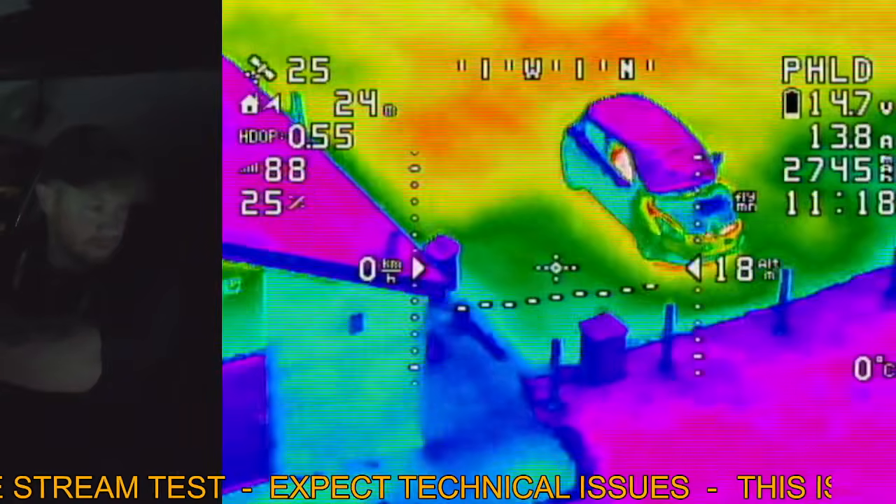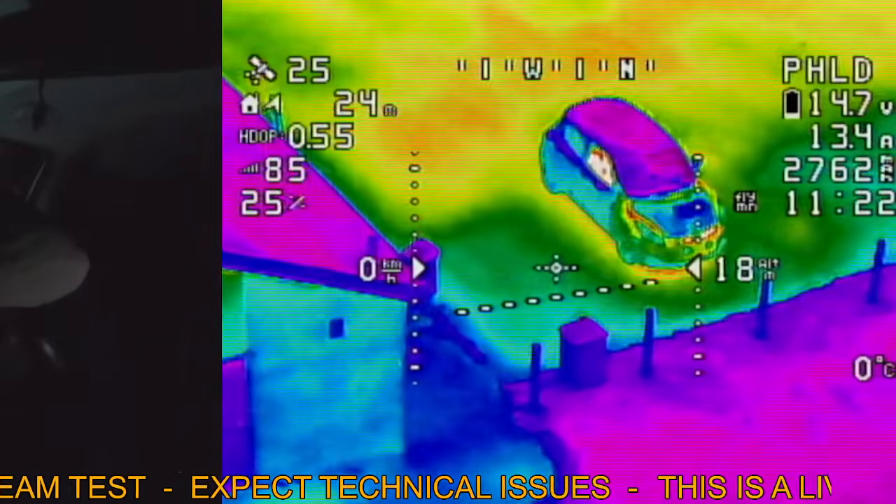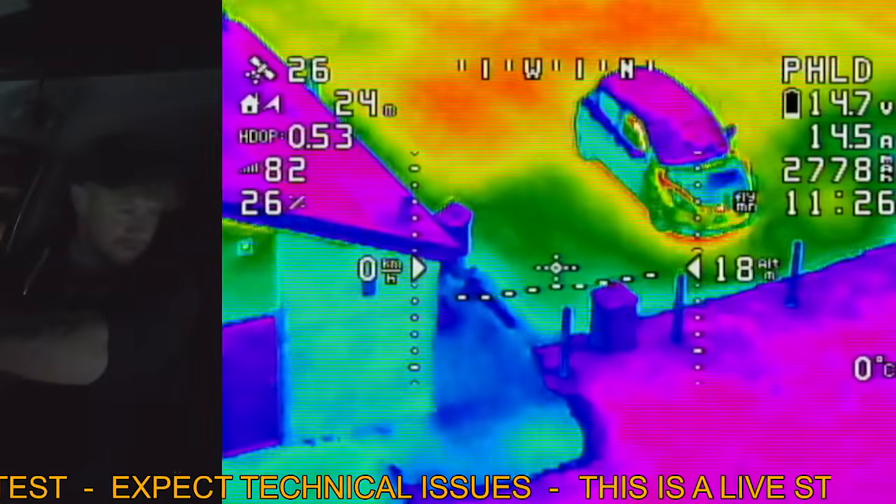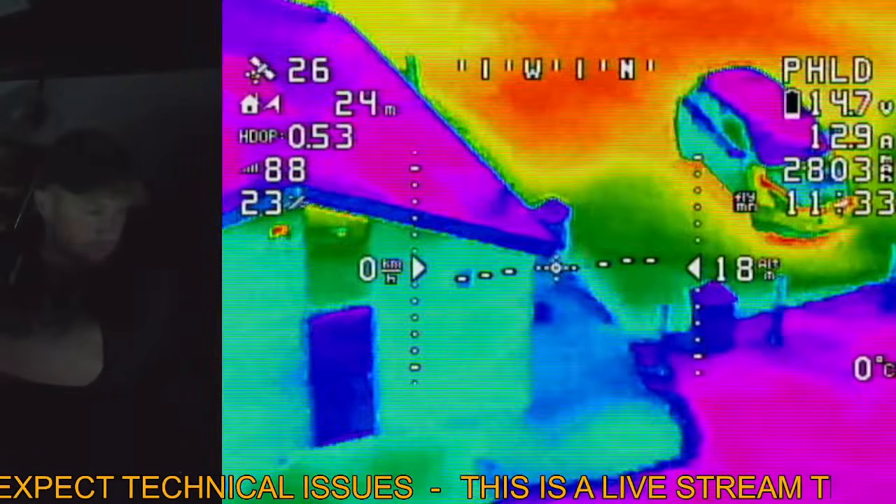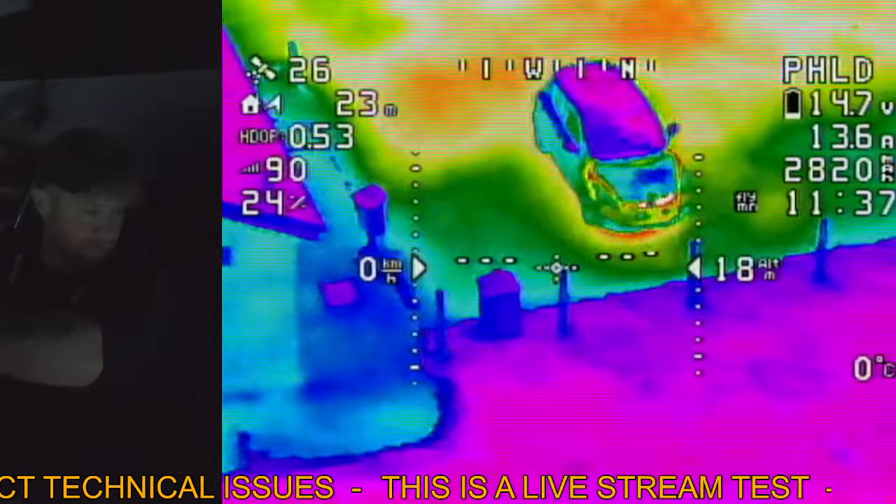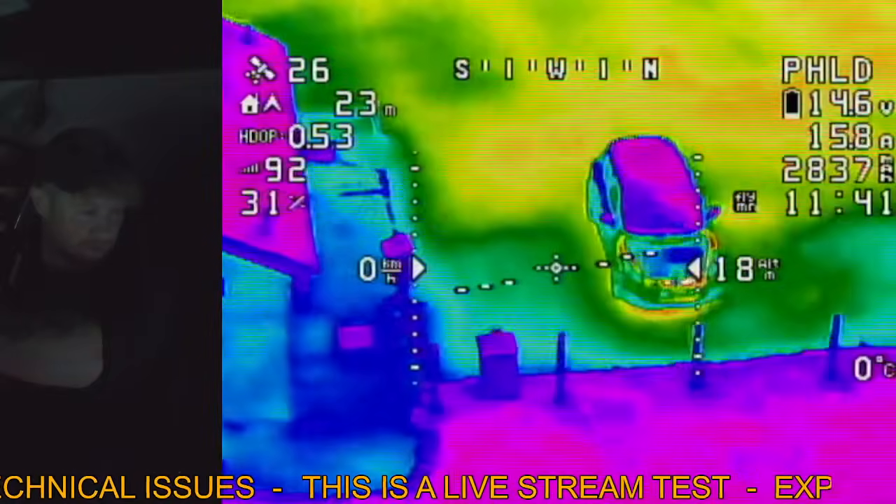Let me just turn the drone a little bit. Yeah, can you see me waving? Stick my head out. Hello. Yeah, if I close the window again, I disappear. It's because like I said, the infrared can't see through the glass. Weird, isn't it? I just find this stuff so fascinating.